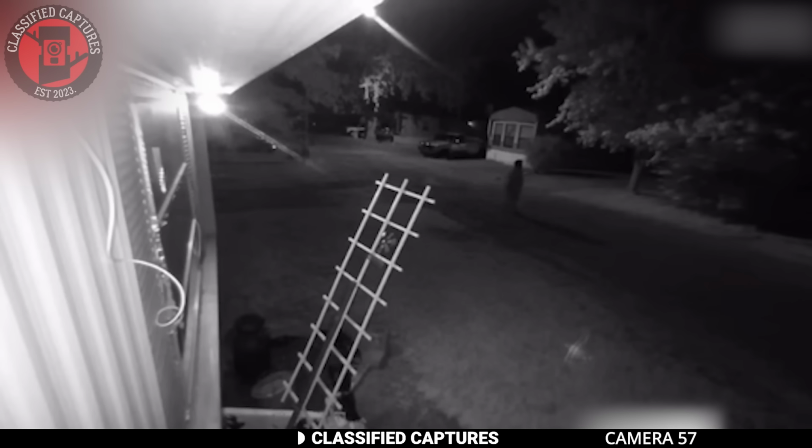In this unsettling footage from a home surveillance camera, we see a figure emerge from the darkness of the forest into the front yard. This person appears disoriented, lingering near the edge of the trees. For a while, he remains just outside the house, and then he begins mumbling to himself, his voice low and incoherent. At one point, you can hear him start to cry and make strange noises, almost as if he's experiencing something deeply disturbing. He then crouches to the ground, letting out strange grunting sounds.